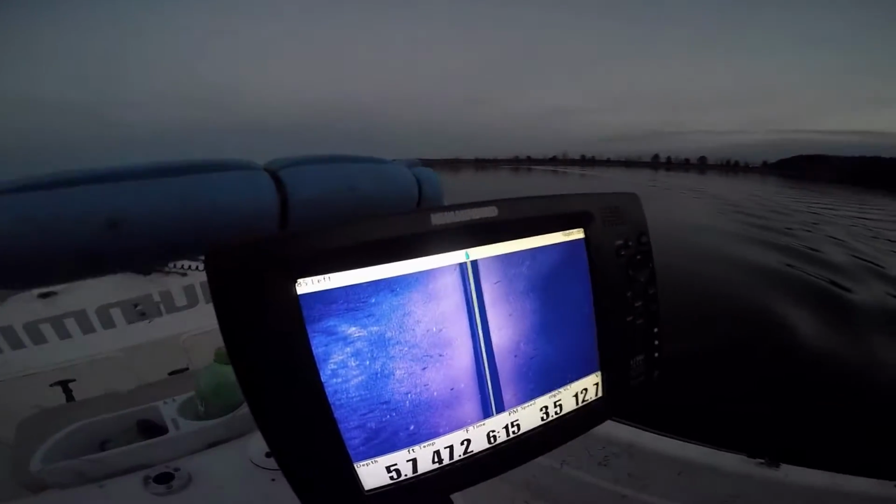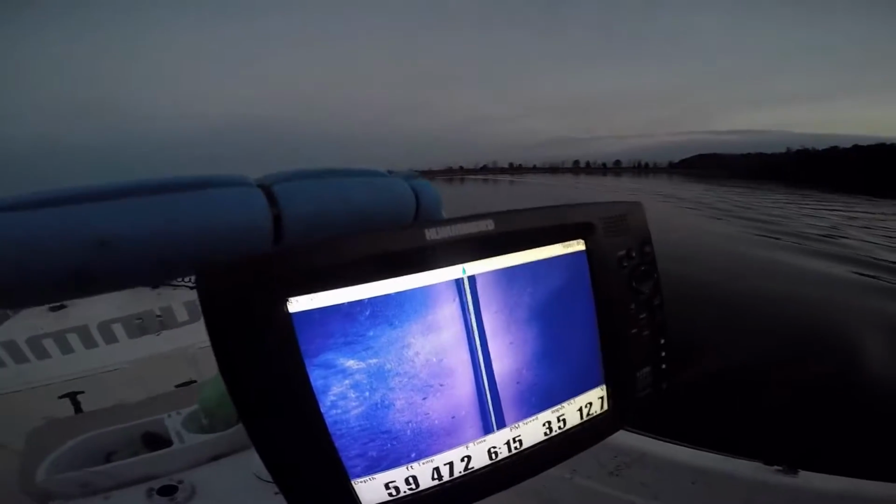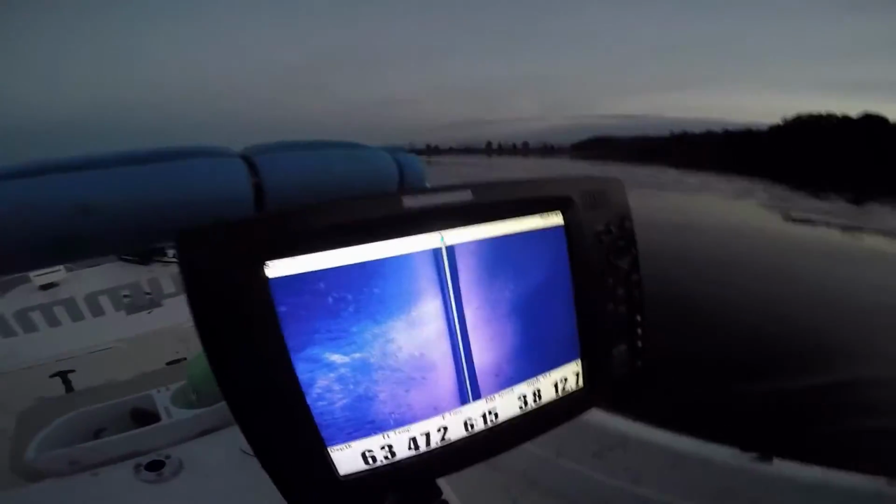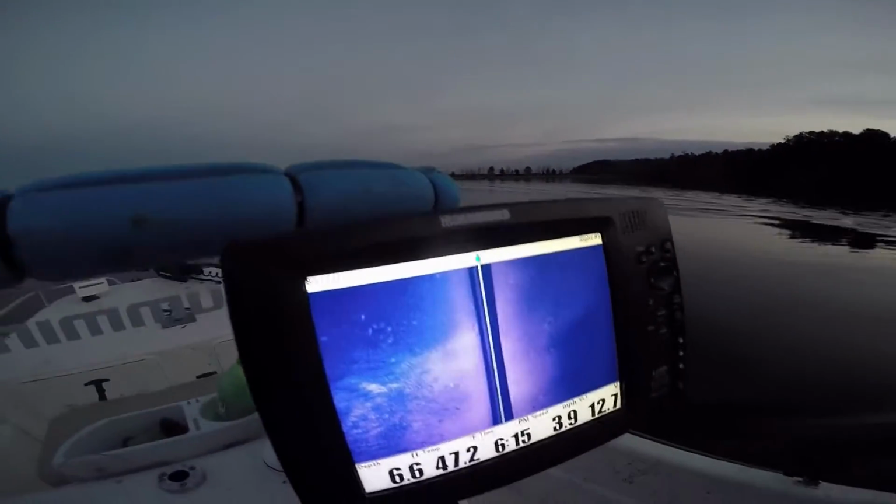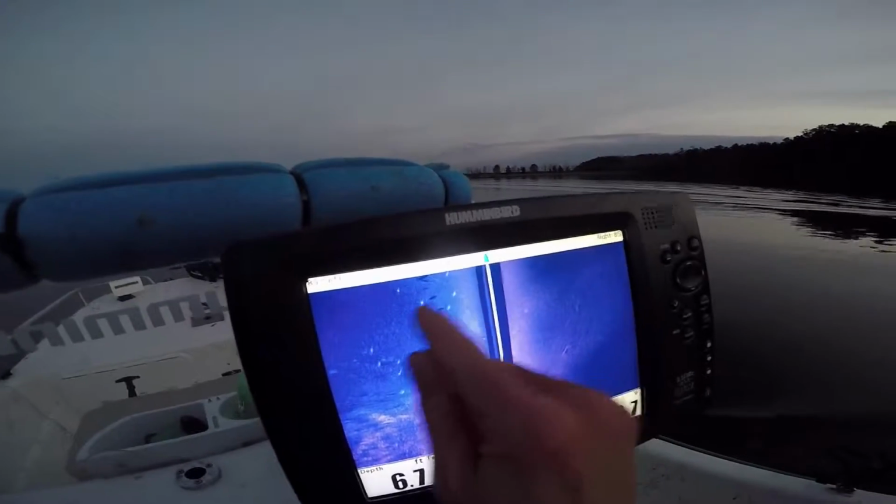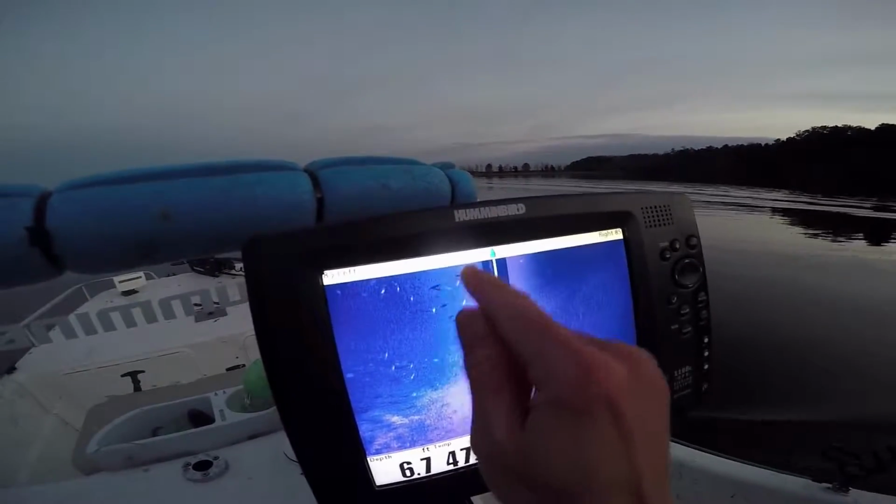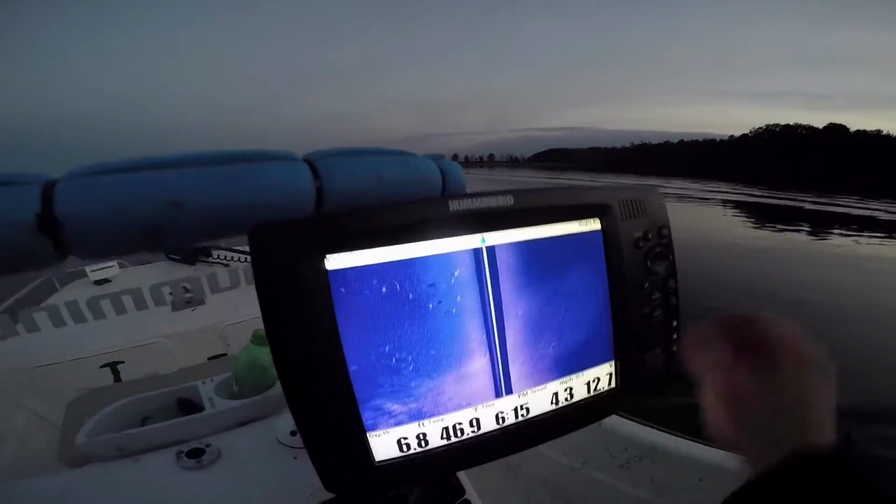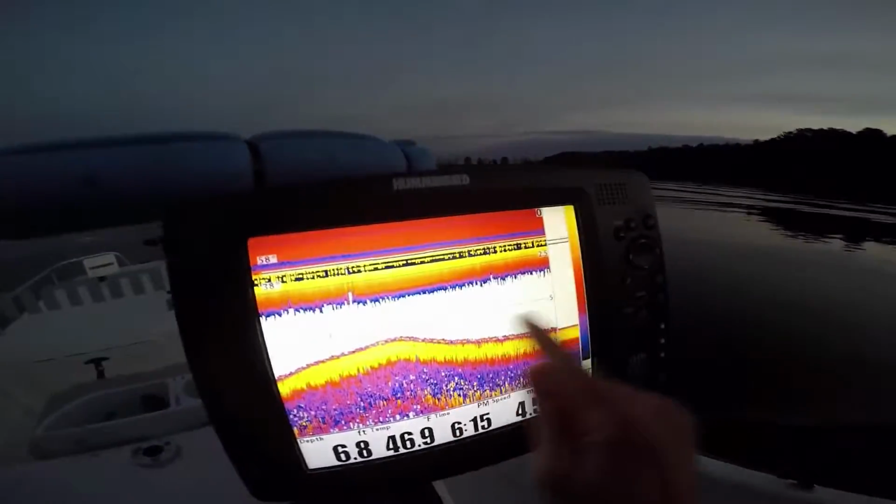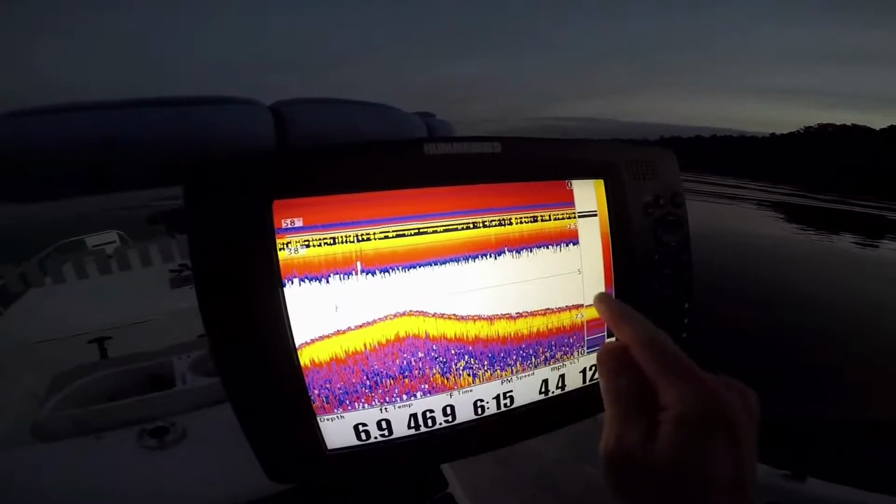Now, say you're a guy who says, well, I don't know if side imaging's worth it. You know, that's kind of a lot more extra money to spend. I don't really see how it could be that much more effective. Well, here's 3 catfish right here. Here's 4 catfish. Okay, here's 20 catfish to the left. You're running traditional 2D broadband sonar. What are you seeing? You're seeing absolutely nothing.